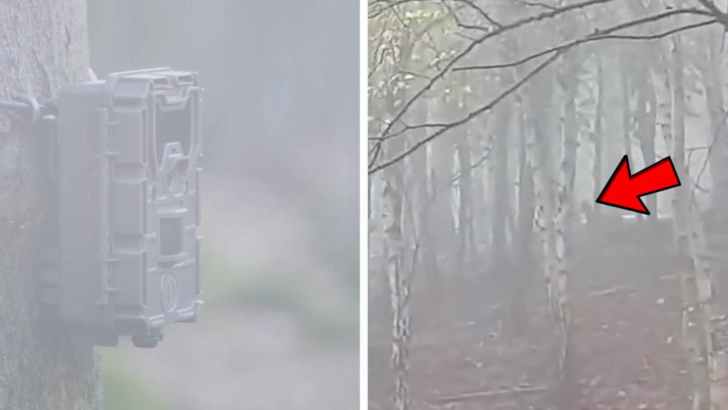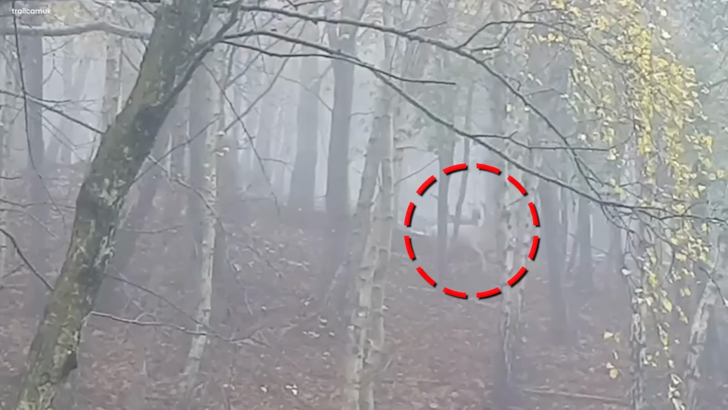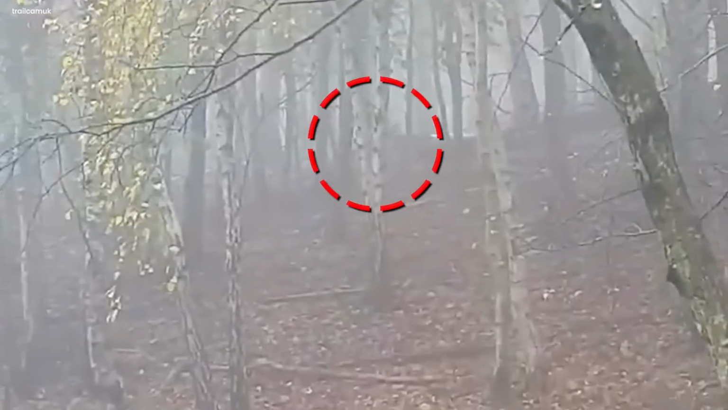The trail camera accidentally told a tale, capturing this quick moment and letting the forest keep its secrets as the fog went away.